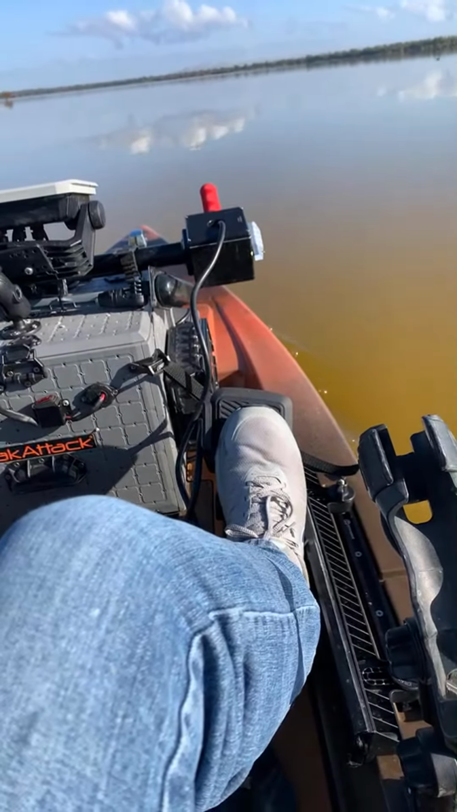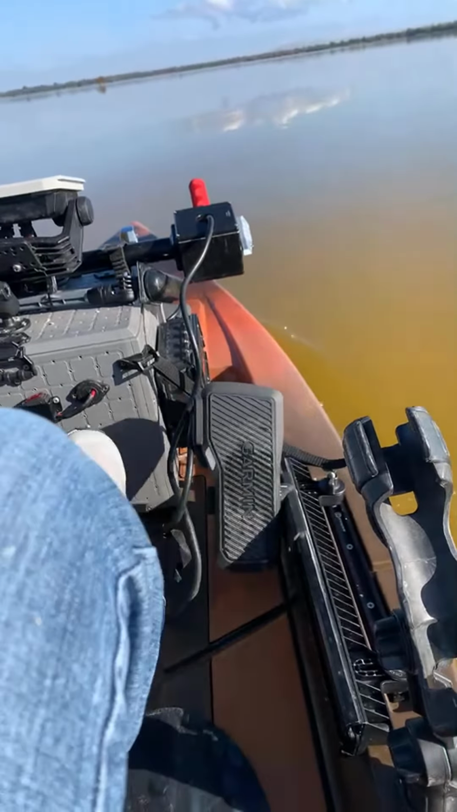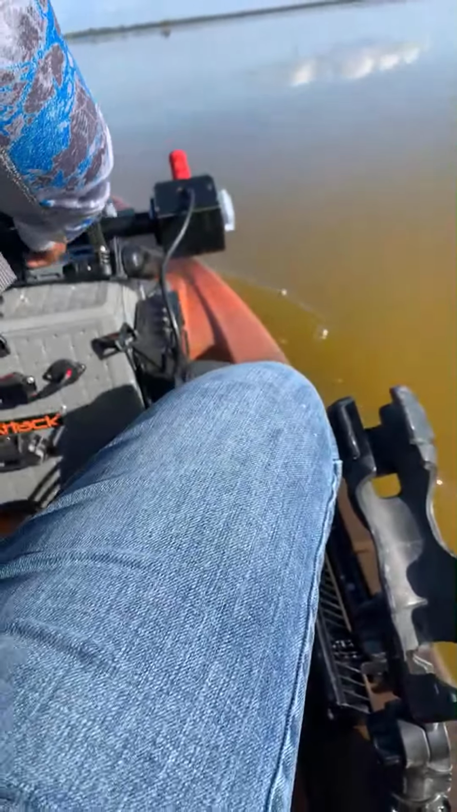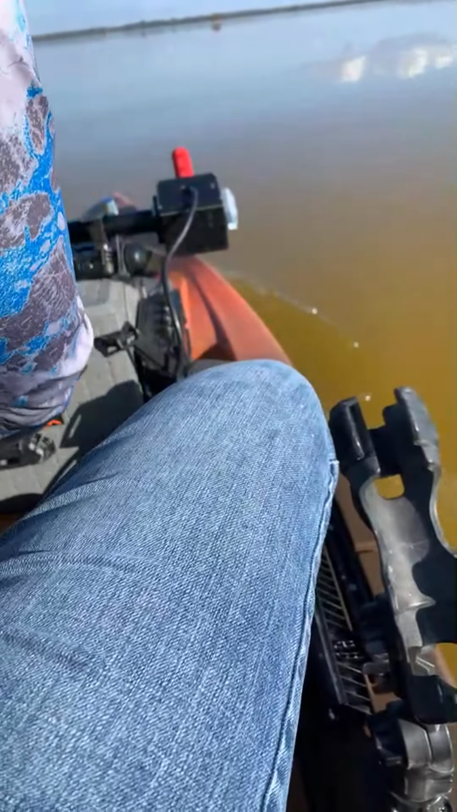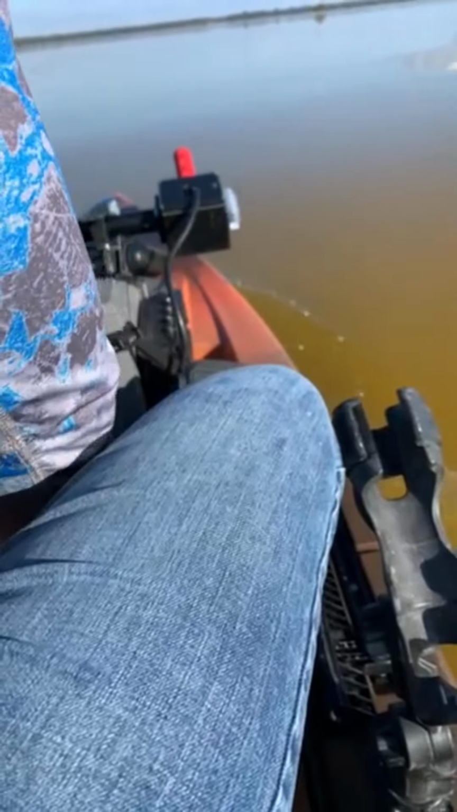Oh, I could just turn on my fish finder, huh? That'll be easier, and I get a more accurate speed. Let me do that.